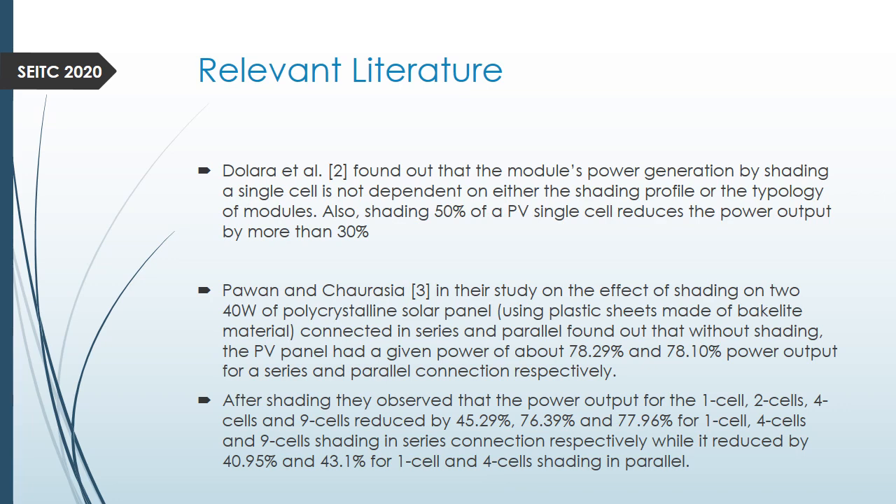From their research, they realized that after shading, cells that were connected in series had a power output of about 78.29, while those that were connected in parallel had a power output of about 78.10%. After the shading, they observed that the power output for 1 cell, 2 cells, 4 cells, and 9 cells, that's the cells that were shaded, reduced by